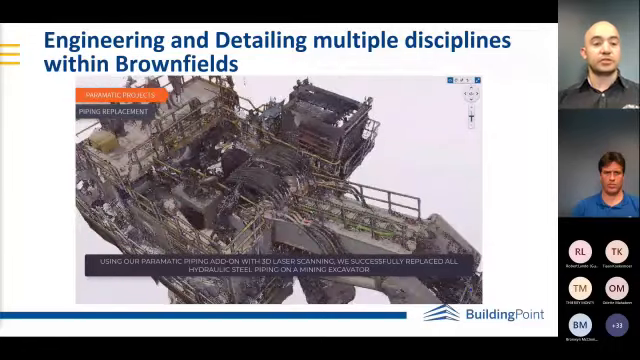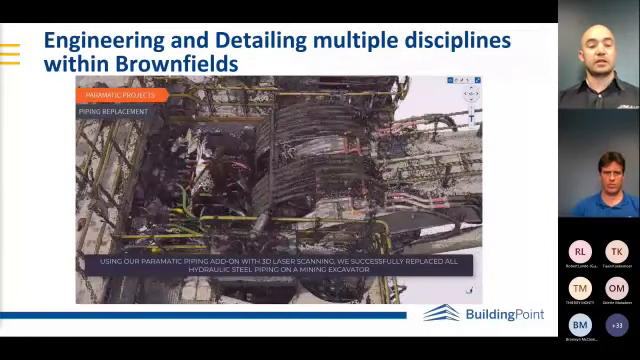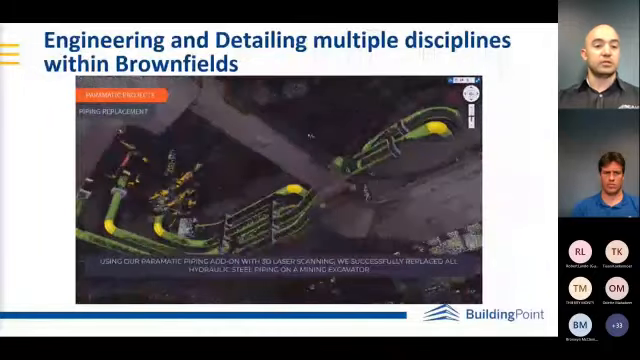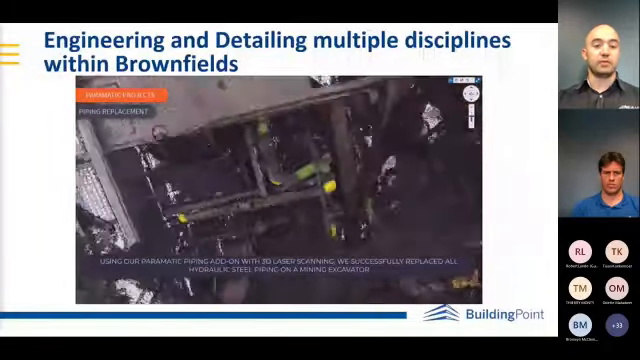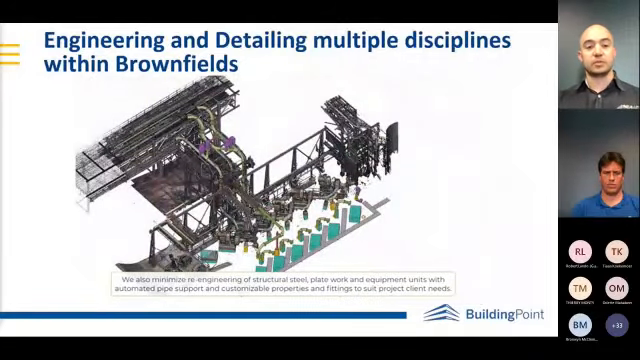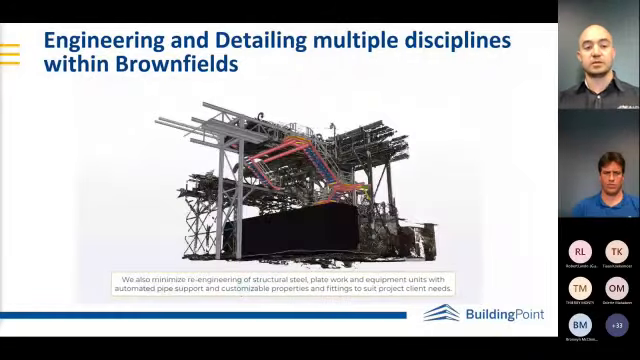This was quite an interesting one where we scanned one of these big excavators and we were tasked to detail all of the hydraulic piping for replacement. The piping was fabricated off-site and installed and bolted in place on site.